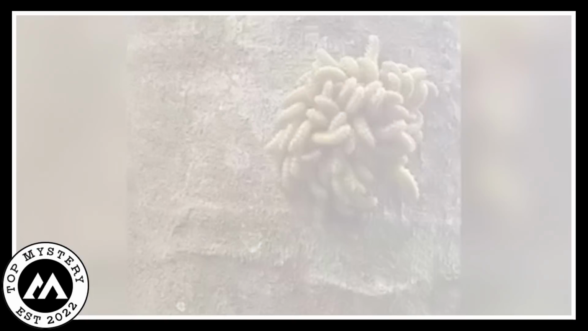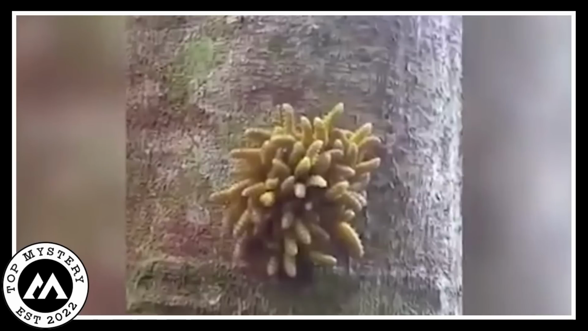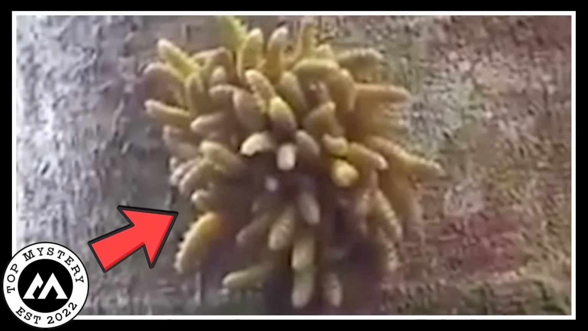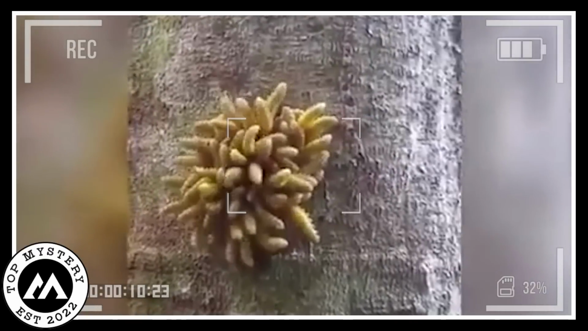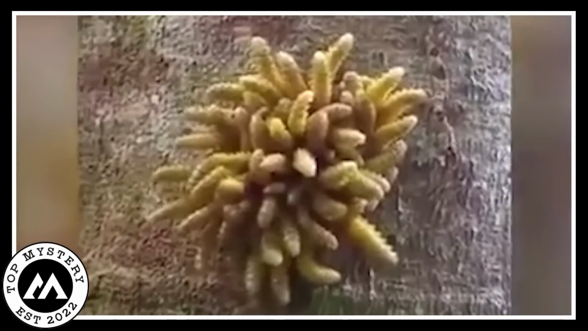Once, a man found something super weird in the woods. Picture this: a bunch of strange pulsating blobs hanging onto a tree. And guess what? Not just one, but a whole bunch of them, like a gang. The man was so surprised he could not believe his own eyes. So he quickly took out his camera and started recording. He really wanted to show everyone what he had discovered.